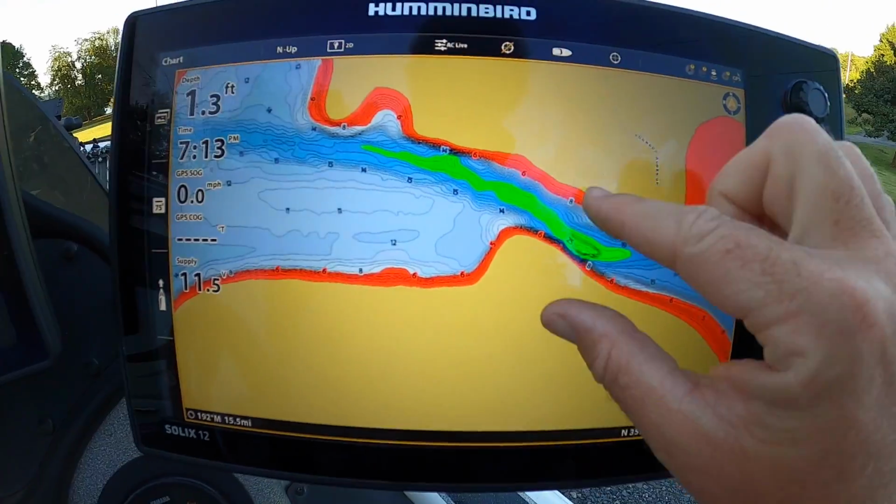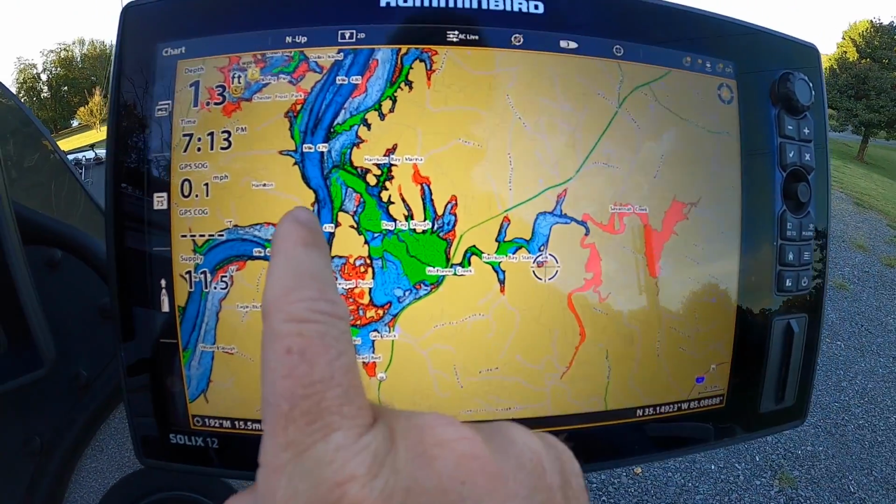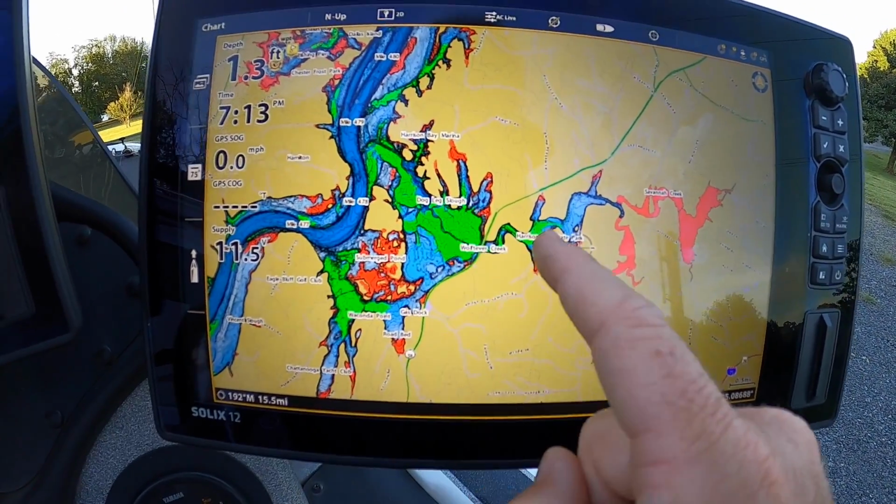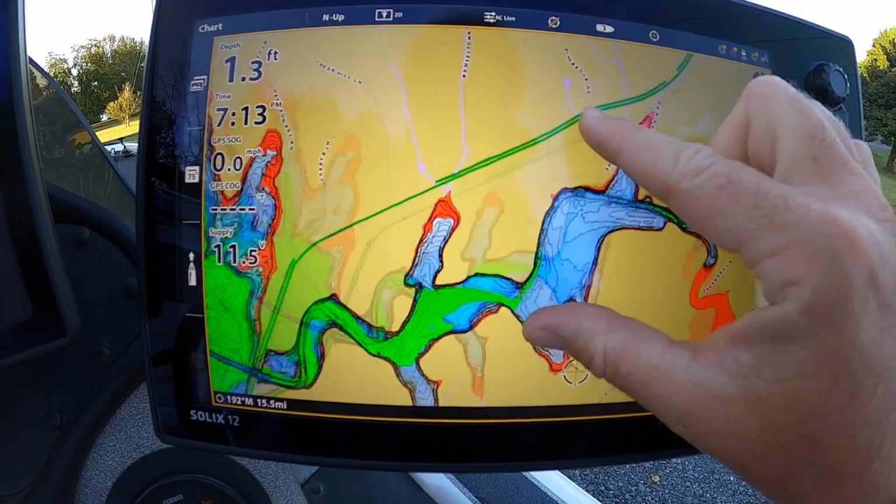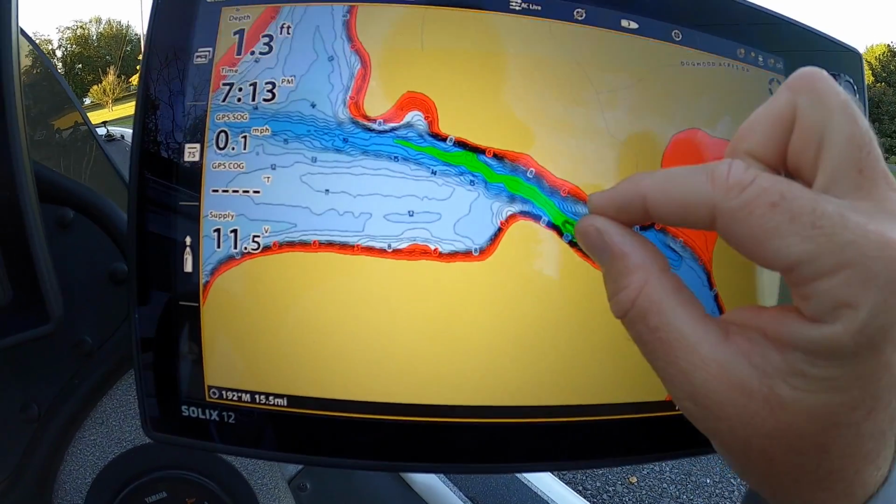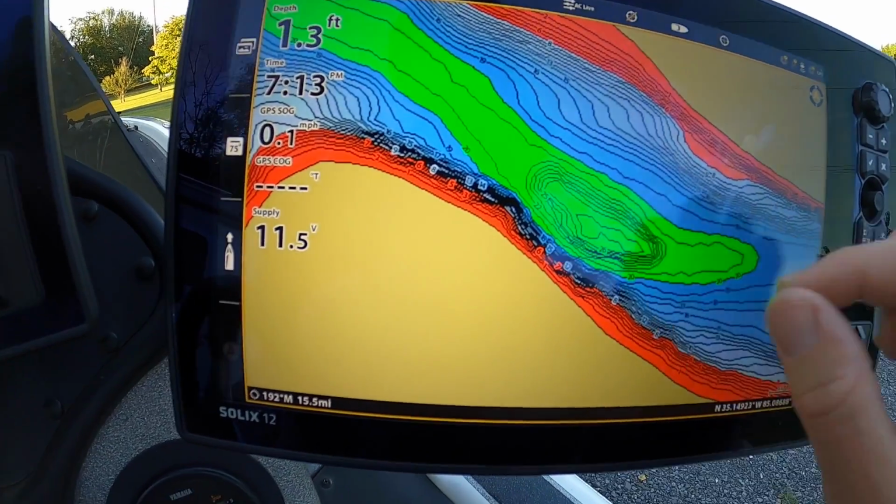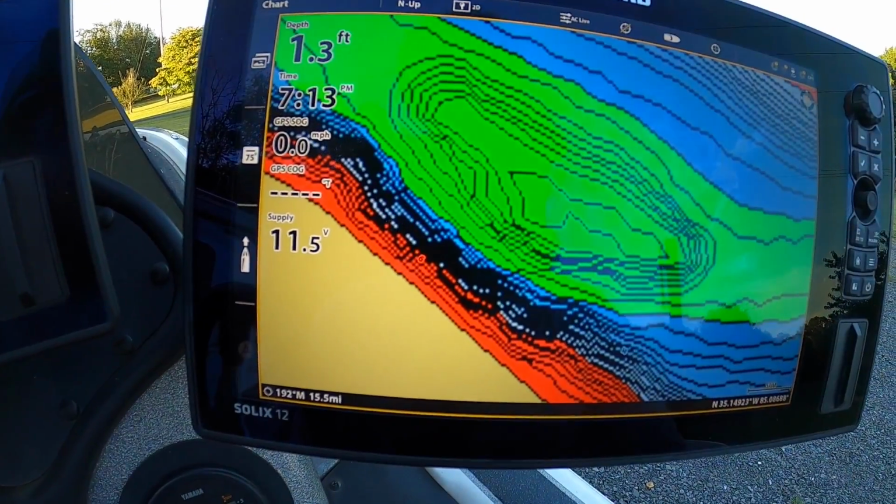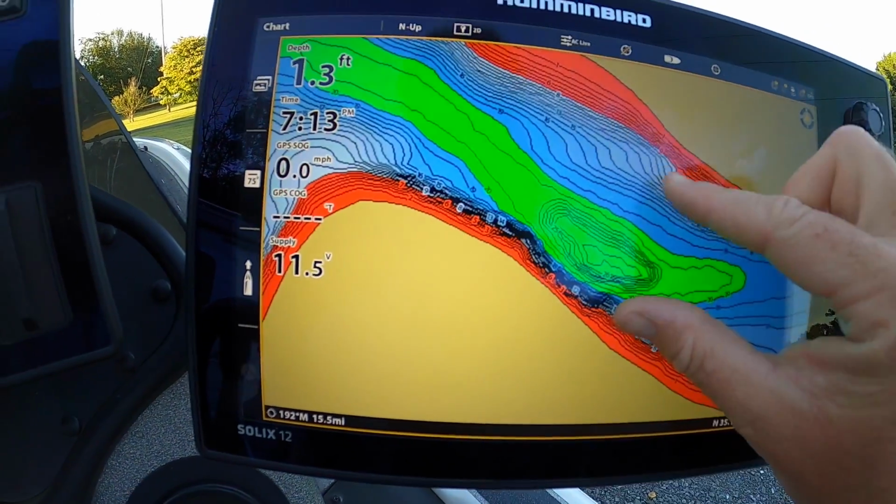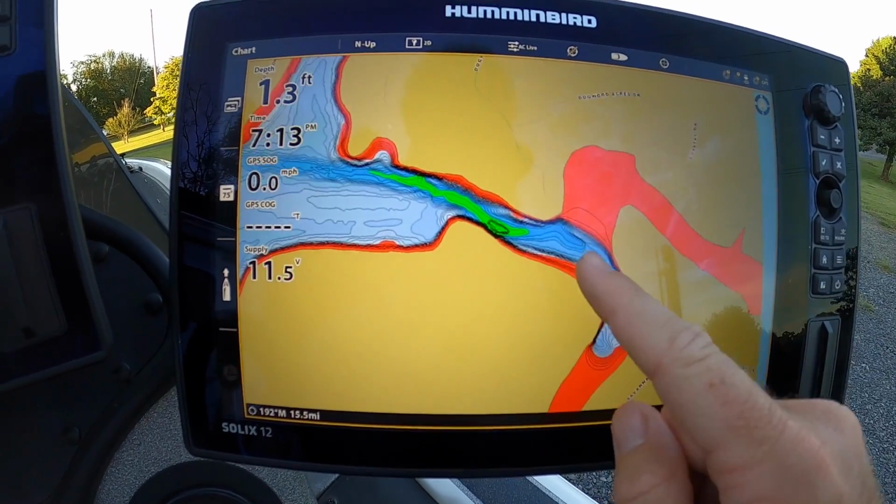We've got a hole. Wait, let me zoom out. Let's look at where that is, okay? Here's our main river. We are, 1, 2, 3 miles off of the river. I mean, we're talking way back. And all of a sudden, we've got a hole with what, 30 feet of water in it? You've got to be kidding me. That is gold. So a pocket like this, that's exactly what I was looking for.